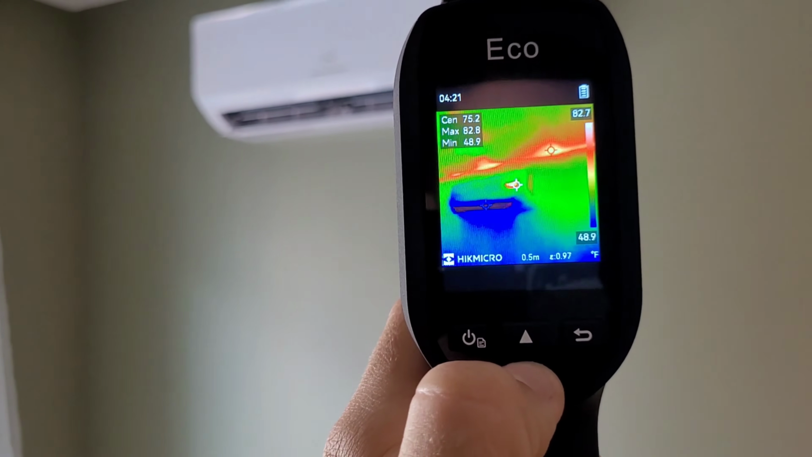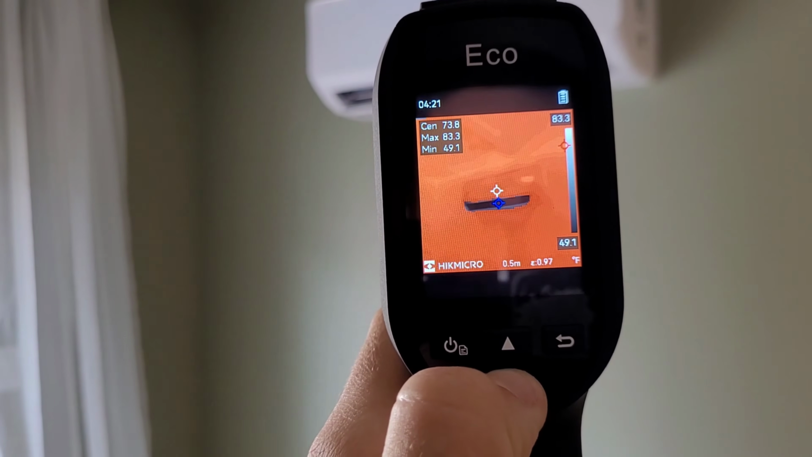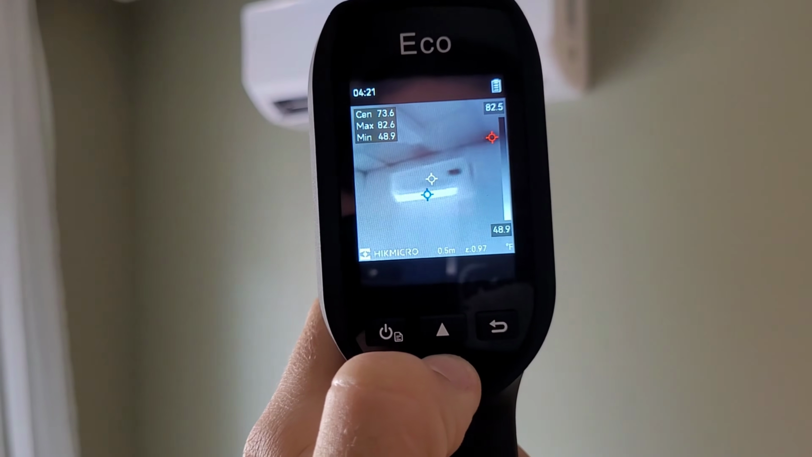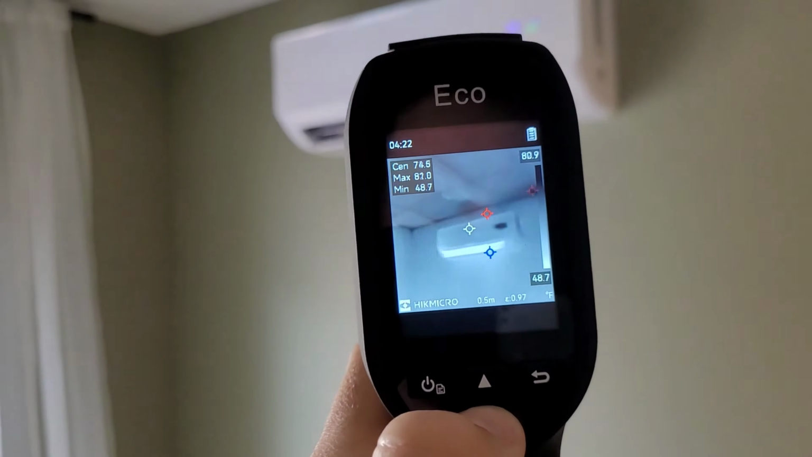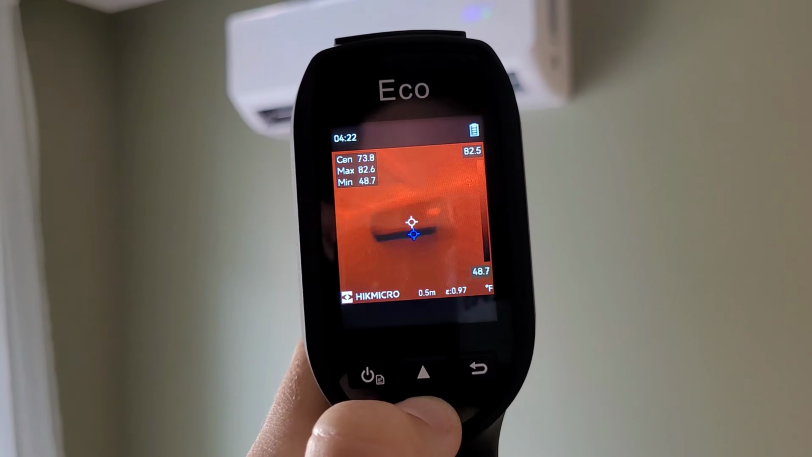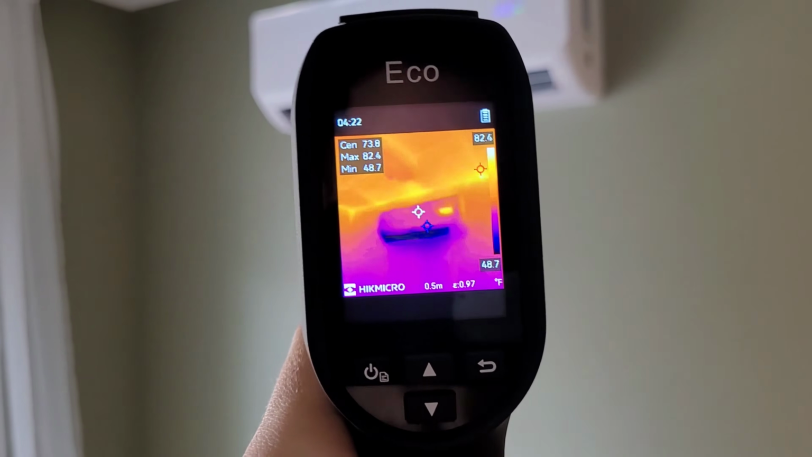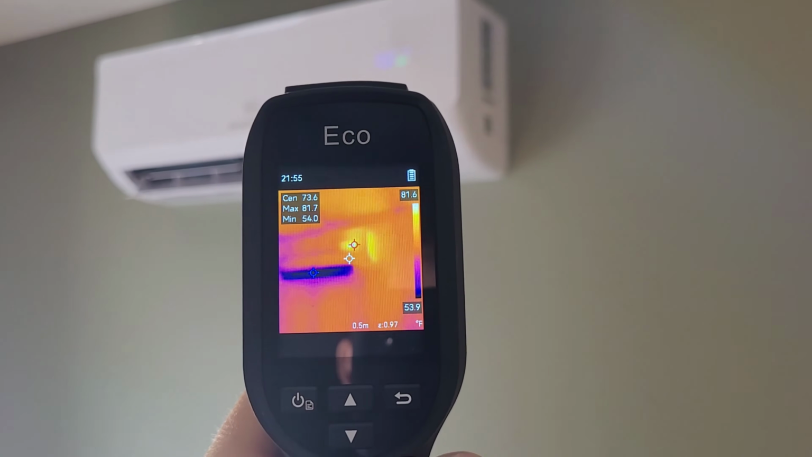And you can also cycle through a couple different color patterns. I kind of like this white hot. The above alarm is cool. It doesn't really work on this because I'm showing you a cold spot, but if you are looking at something all one temperature, it'll highlight anything in red that's a little bit hotter. Got a number of different color schemes. Fusion. I like this one, the iron bow. That's kind of your standard thermal imaging color scheme. So now I'm going to show you the difference between the Super IR versus non-Super IR.